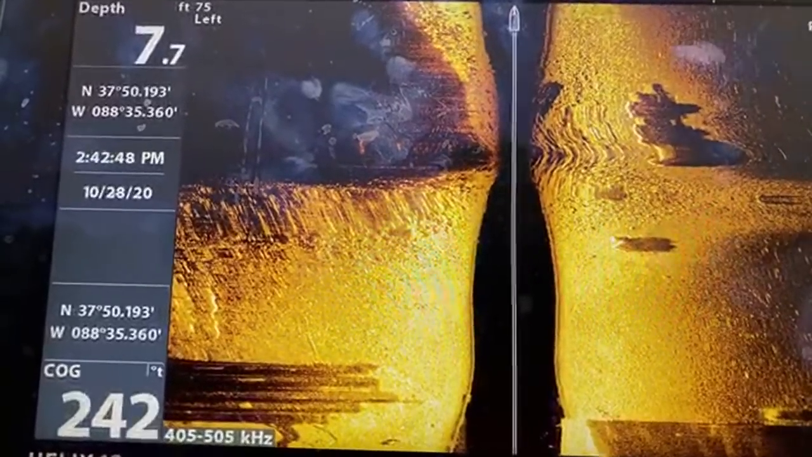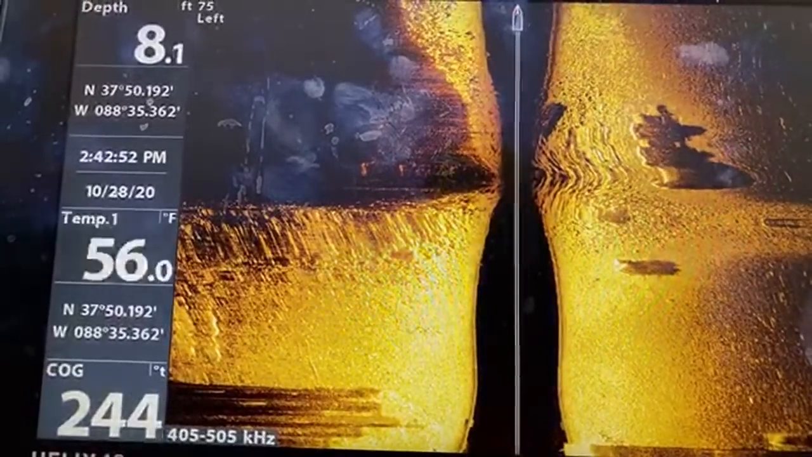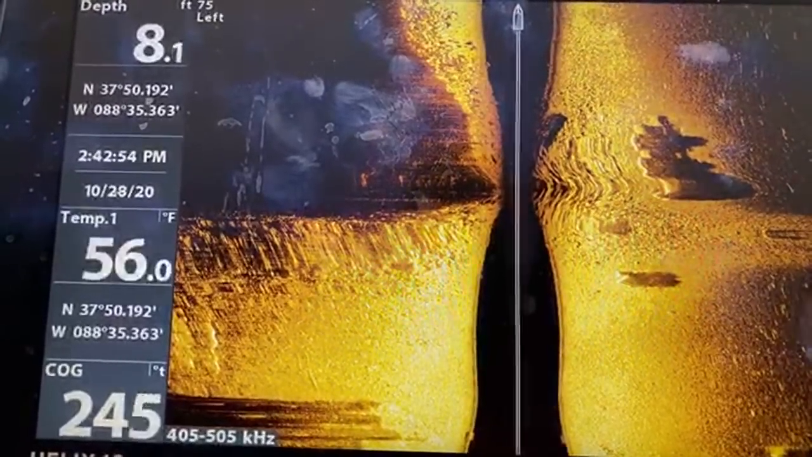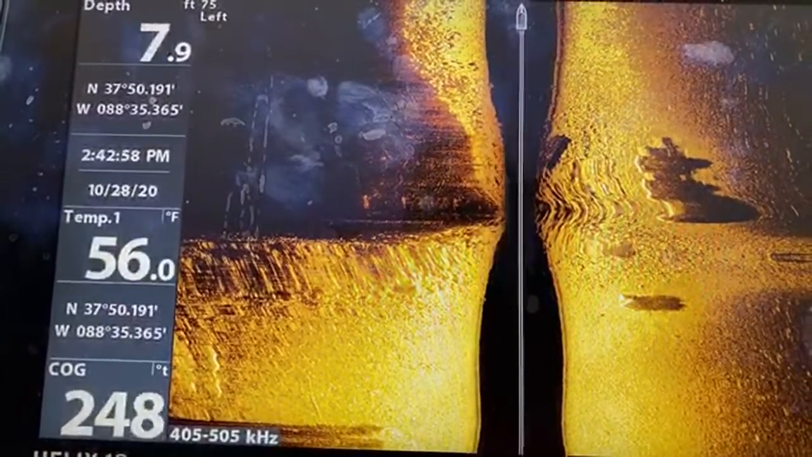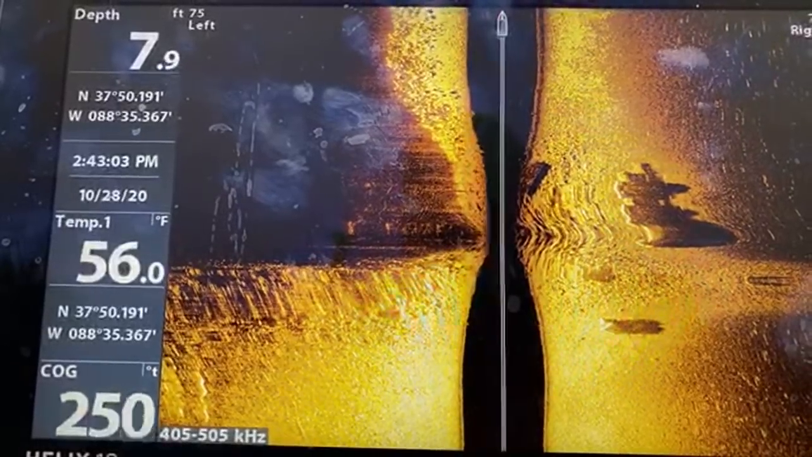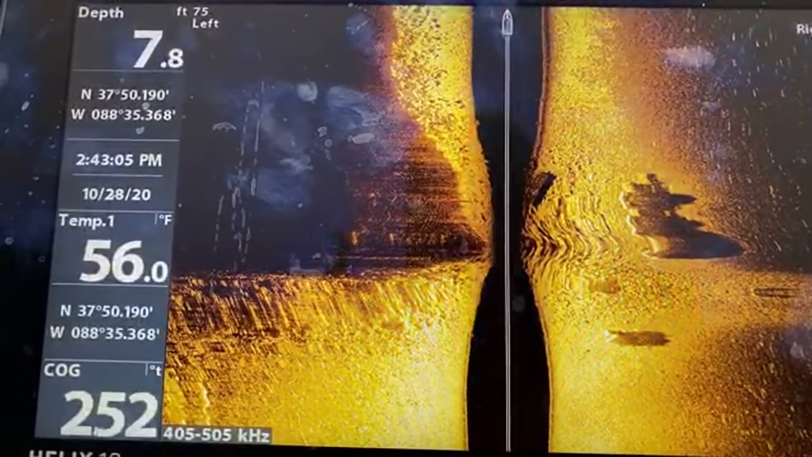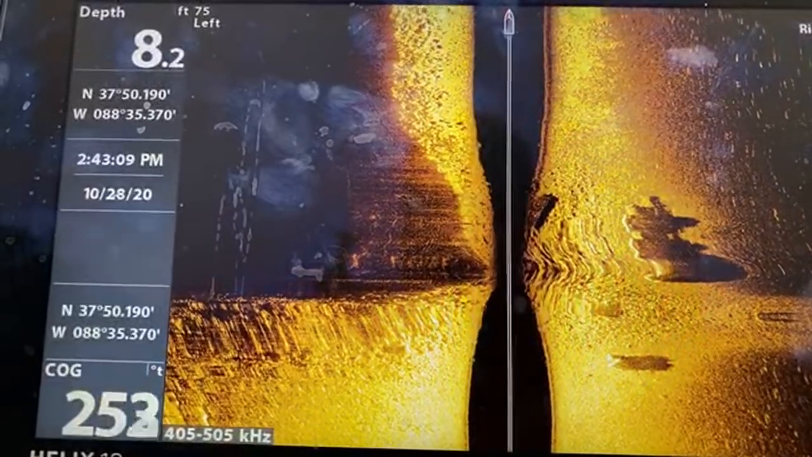So I can't get a really good angle at it on that one. So I know you guys are anticipating me going back over this. Let me warm up my hands for a second. Yeah, it's pretty clear over here.